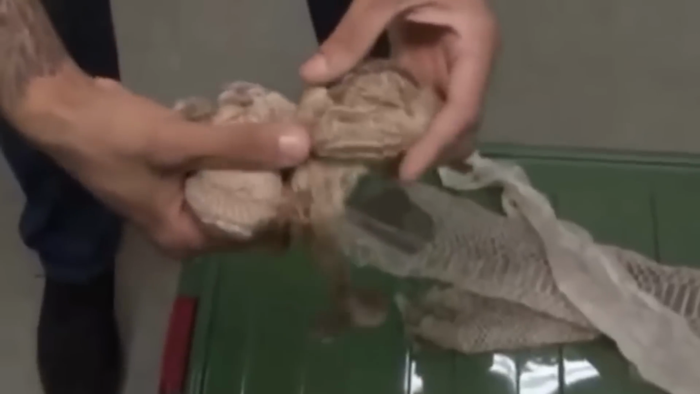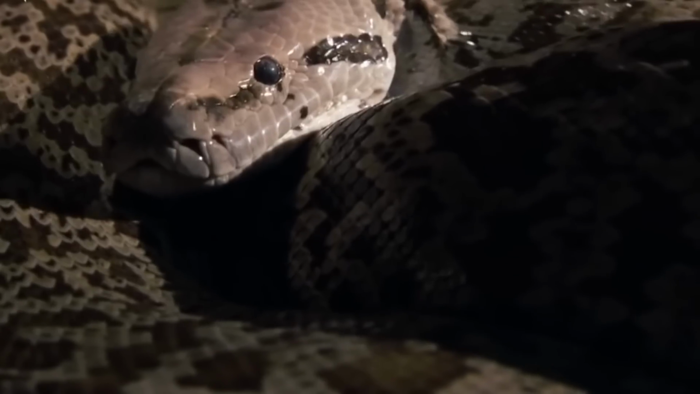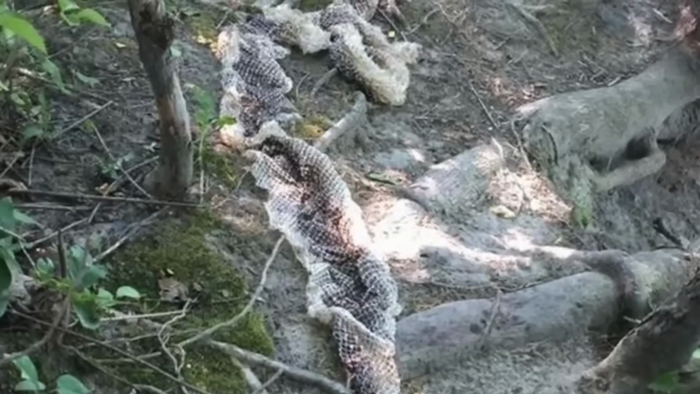Anyhow, according to research, snakes shed their skin 3 to 6 times each year, with younger snakes doing it more often than the adult ones. And unlike other reptiles, they do not eat their shed skin.